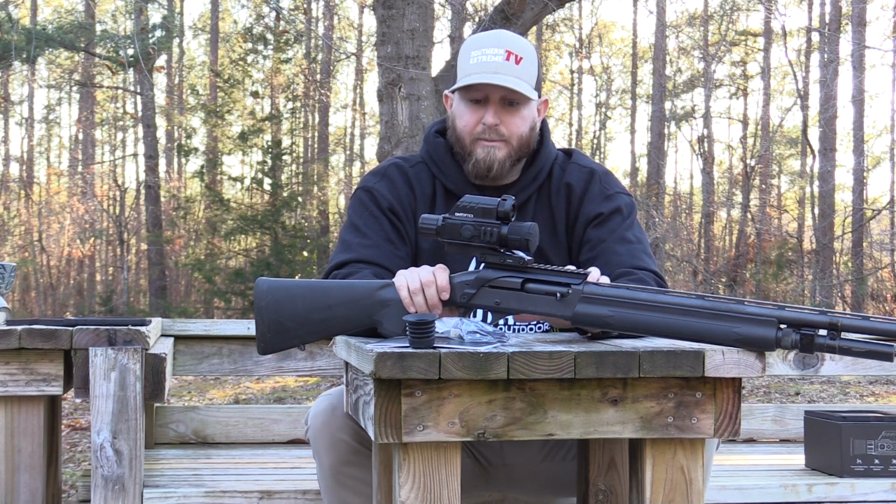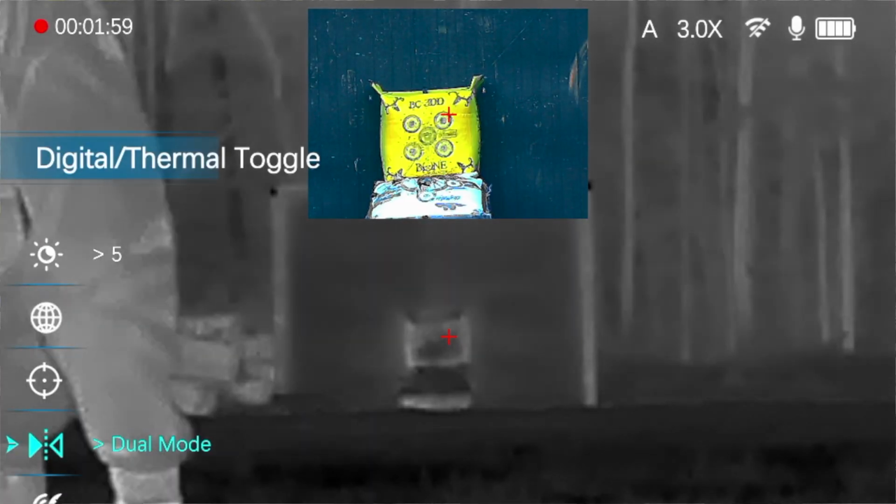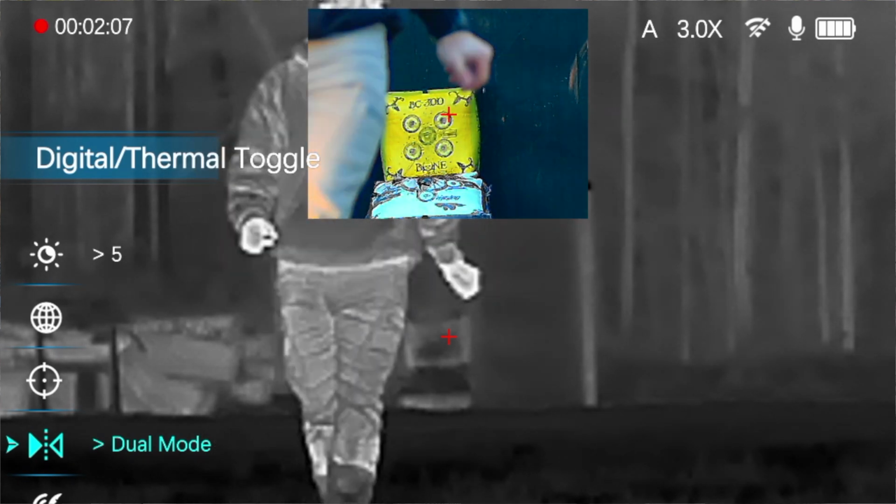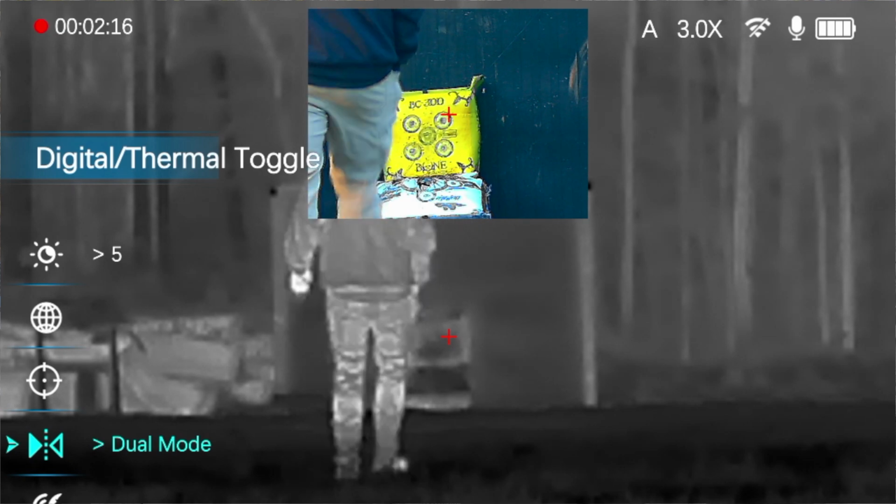And that's why I was excited for this one, because this is a very budget-friendly scope. It's a very budget-friendly optic that has so many features going into it that it just fits the bill for everybody. So obviously you guys see it mounted here on this 1187 shotgun, and I want to talk about why it's mounted on this shotgun.